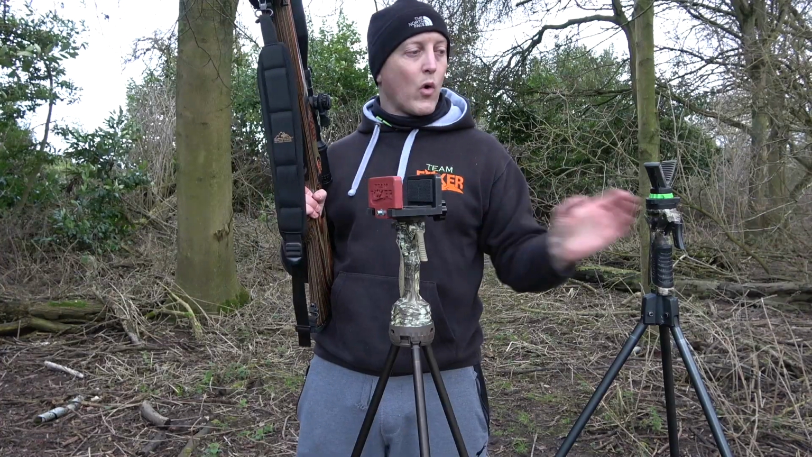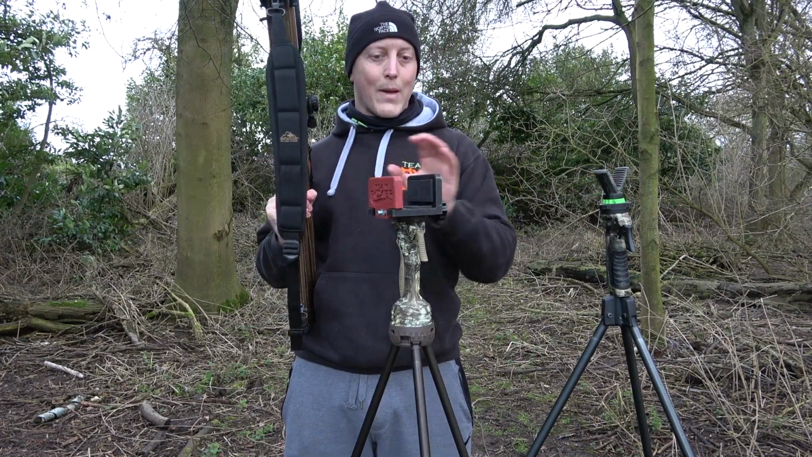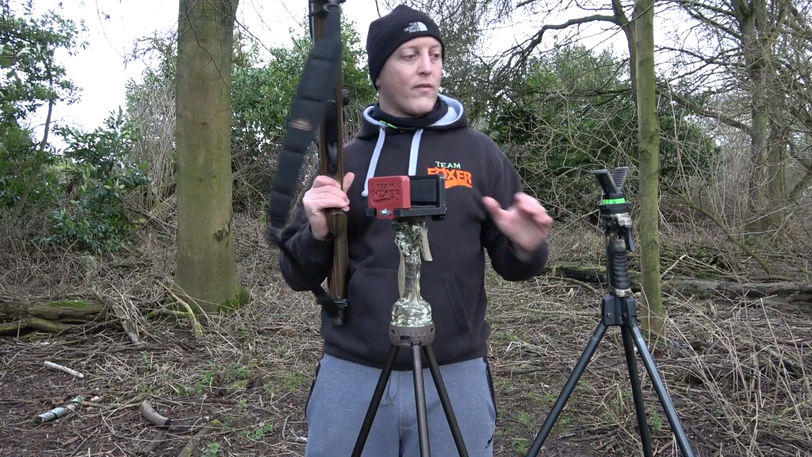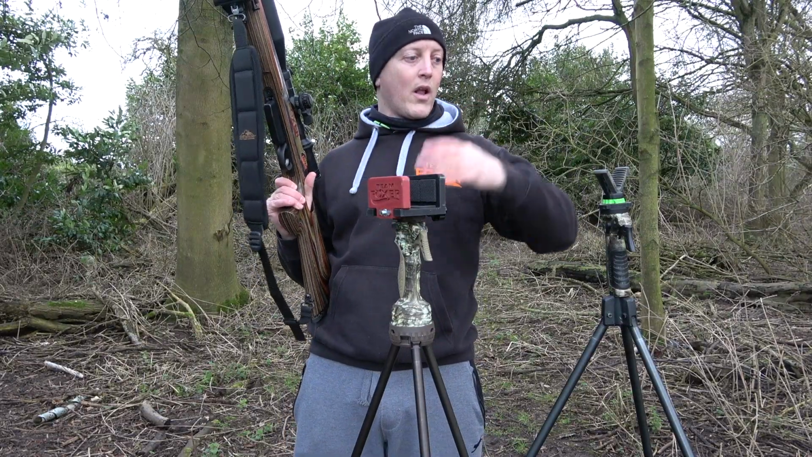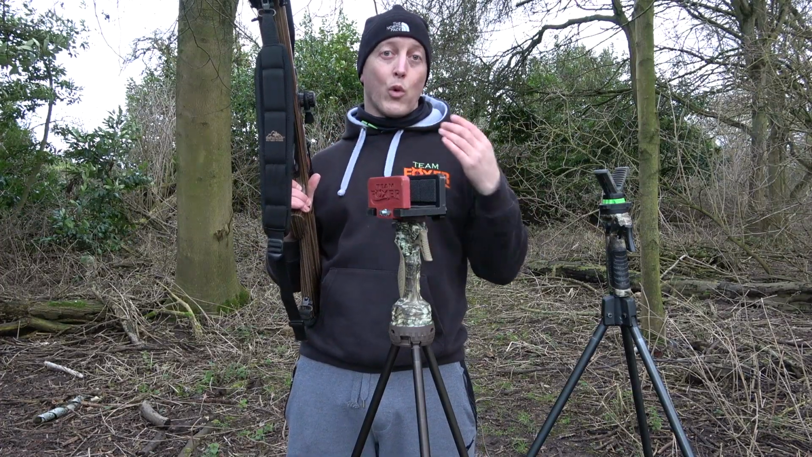So yeah, tip number four is, if you can, rather than use the V yoke, use a saddle clamp. Now the reason for that is quite straightforward. It's all about surface area. The larger the surface area on your rifle, the bigger the contact patch, the more stable it will be.